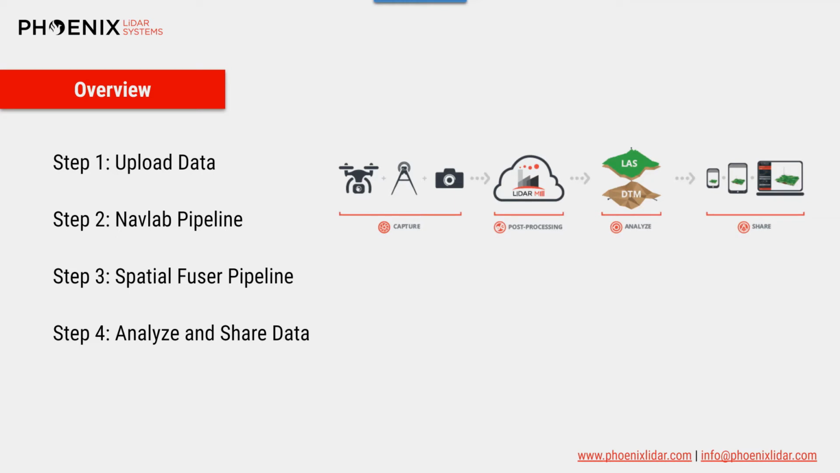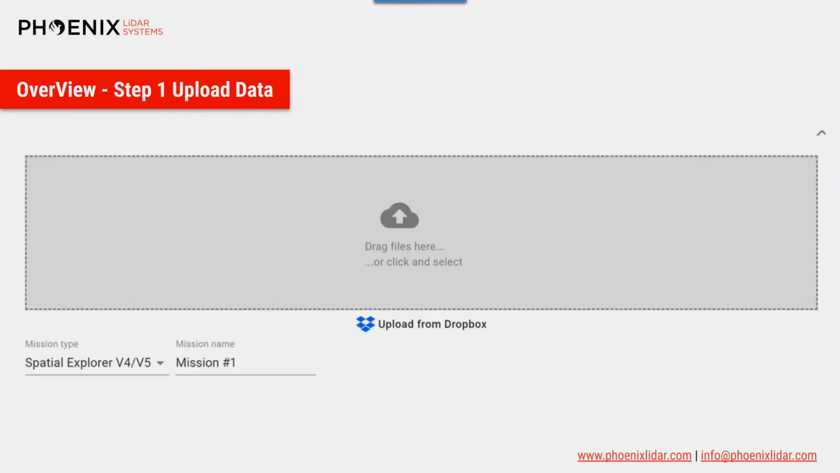And then the last stage is analyzing and sharing your data. And you can analyze it through the cloud viewer, so you can visualize it. Or we have the automated detailed report, so you can really get into accuracy statistics and that sort of thing. So the first new feature that I'd like to talk about is within step 1, the upload stage, and it's a Dropbox upload. So now you have the option to upload data directly from Dropbox, or you have the old school drag and drop method, as always, from your local computer.